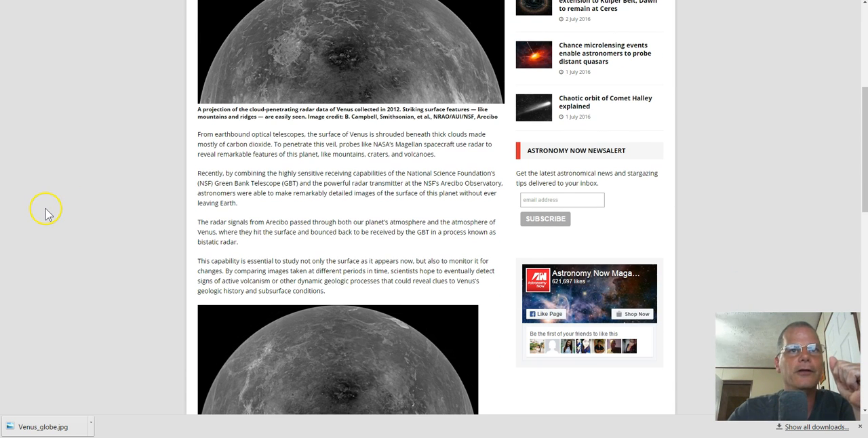If you read on about this, it talks about the Green Bank Telescope, and the radio signals from Arecibo pass through both our planet's atmosphere and the atmosphere of Venus, where they hit the surface and bounce back to be received by the GBT in a process known as bistatic radar. If you're not familiar with bistatic, I looked it up just to make sure, and what it's basically saying is you've got Arecibo and then you've got the GBT, or the Green Bank. They're in different areas, and they're hitting an object so far away and bouncing it back. So they call it a bistatic.